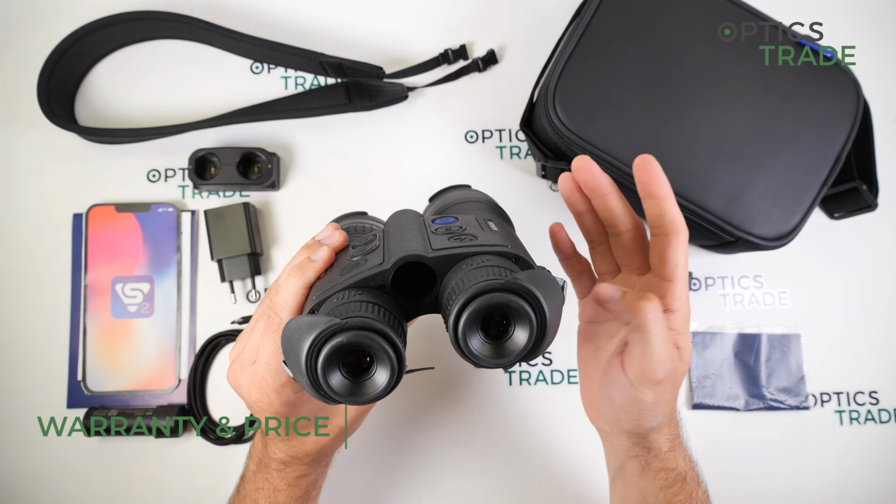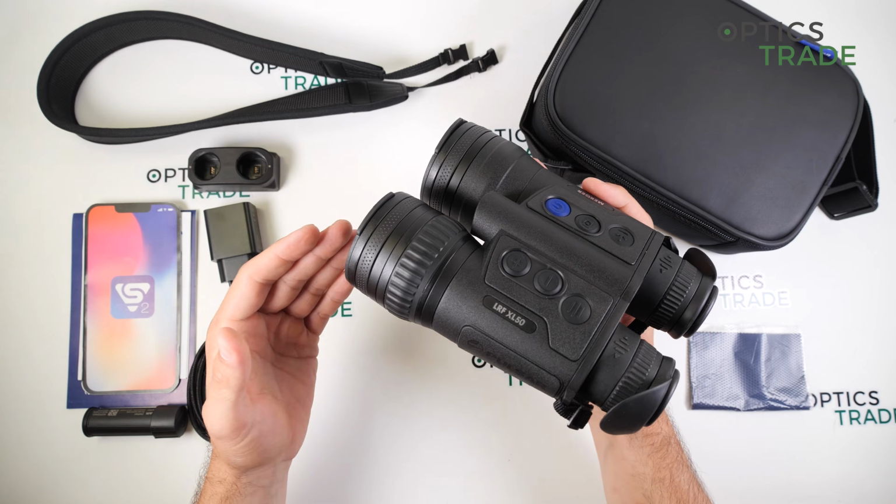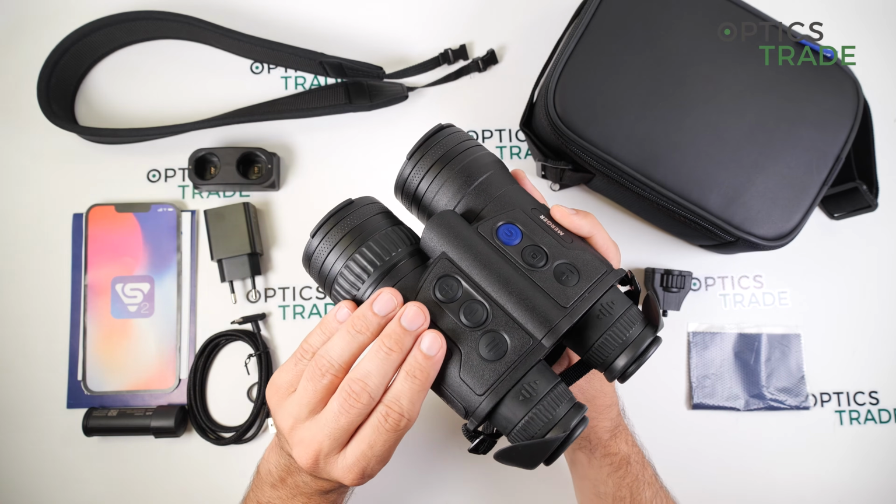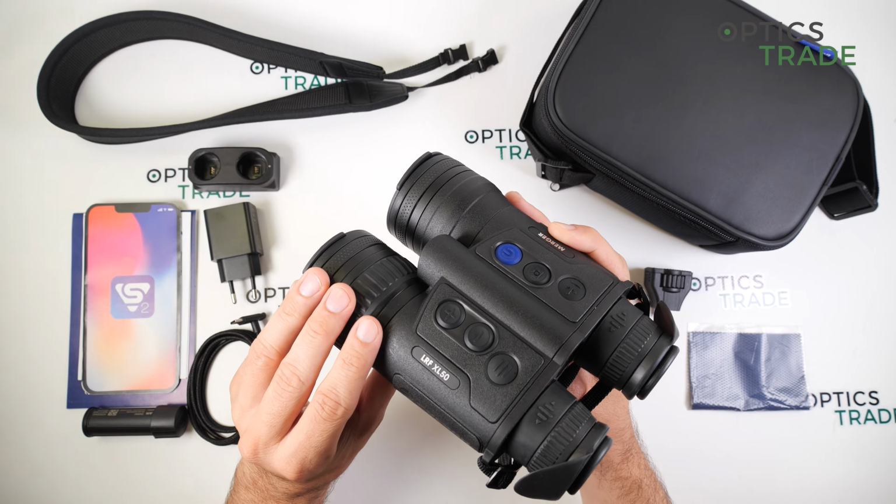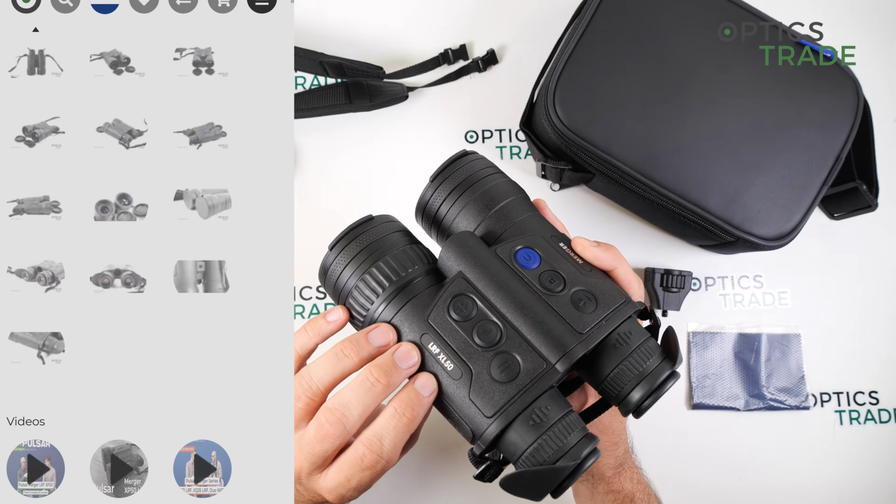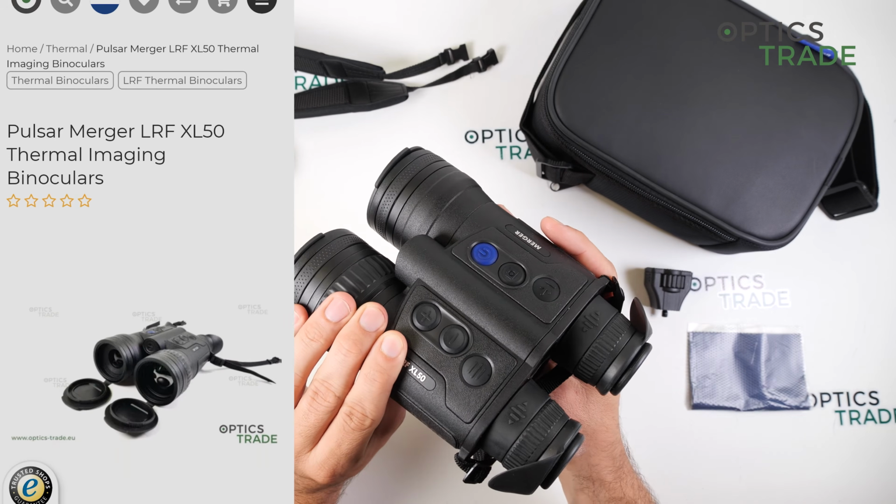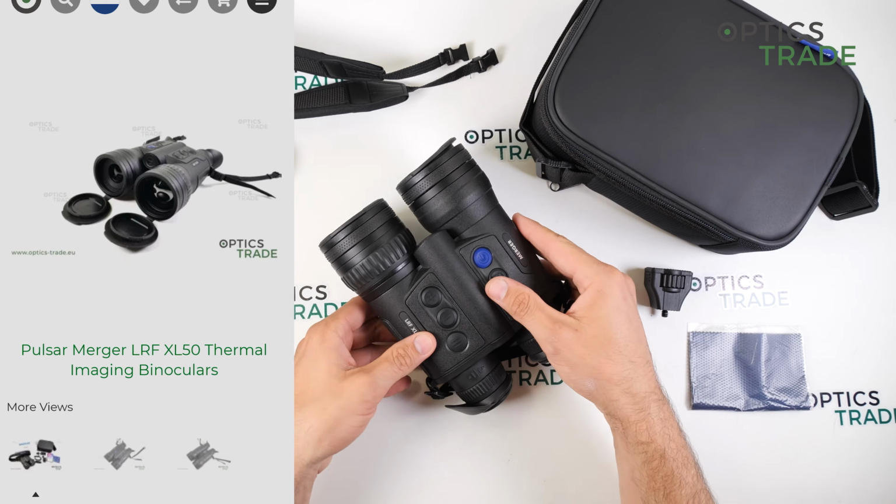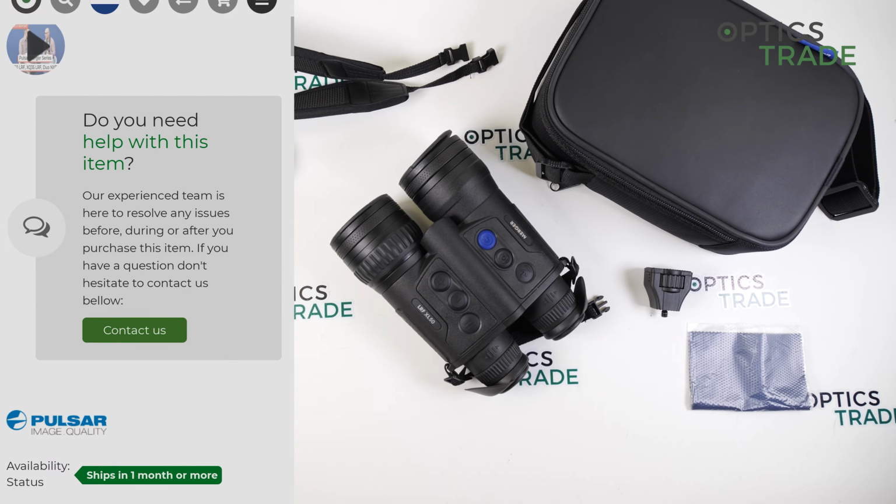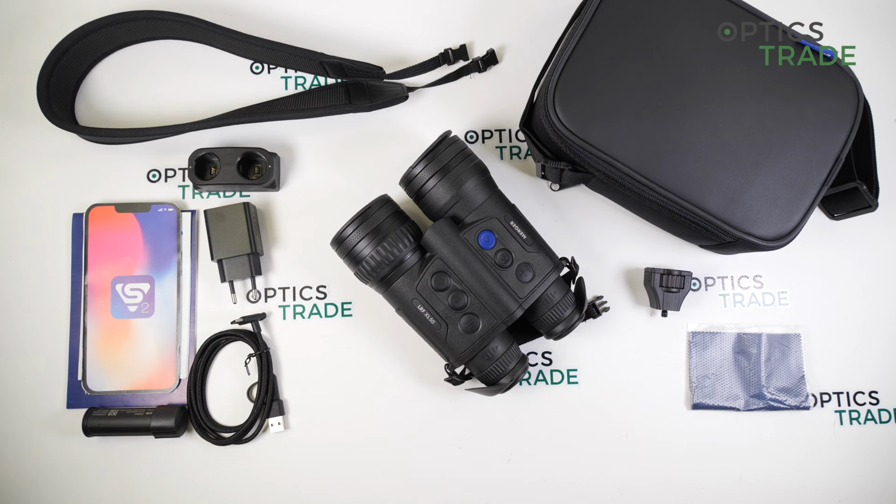The main difference is also the price between the two devices. This XL50 is now approximately 2,000 euros more expensive than the XP50 model. So the price of this device is 6,490 euros, and it is also currently the most expensive Pulsar in the production. But also, when you look through the device, you will see it is also the best from Pulsar what they offer currently.